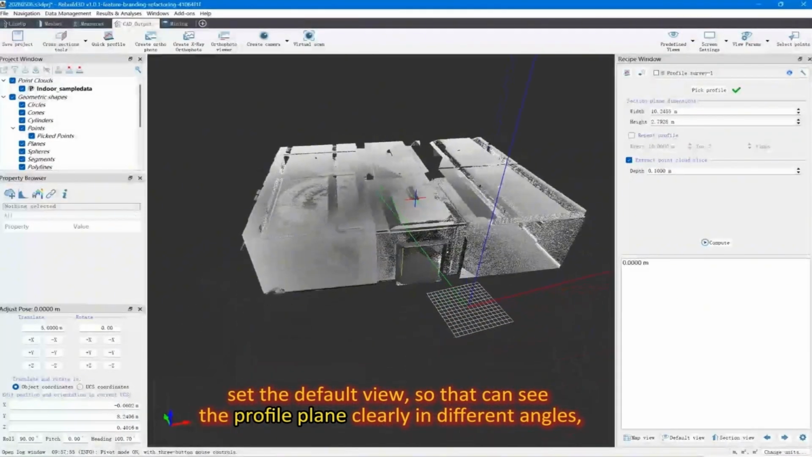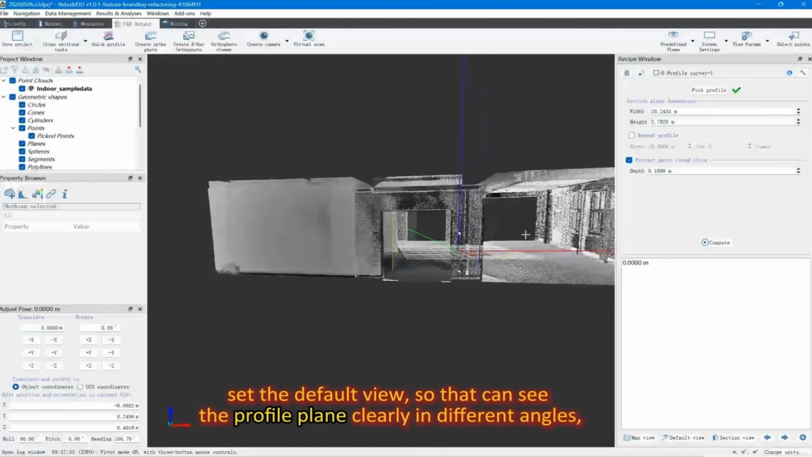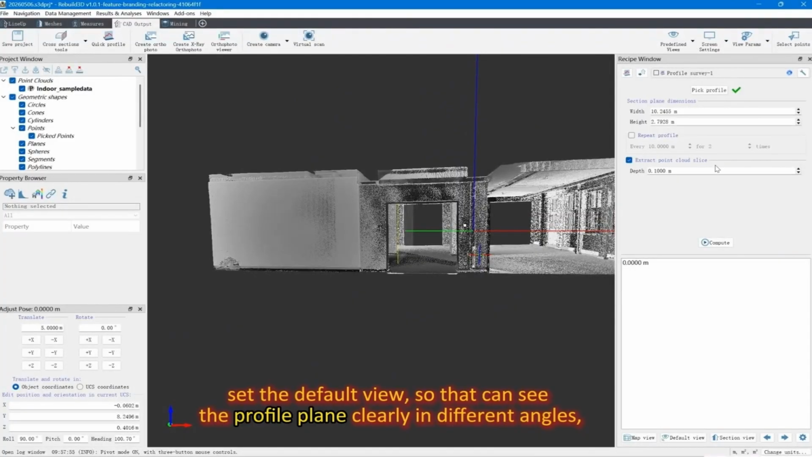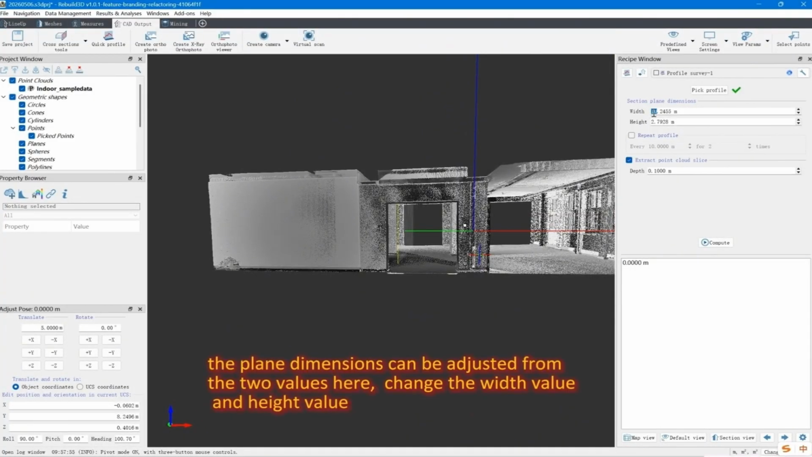Set the default view so that you can see the profile plane clearly from different angles. The plane dimensions can be adjusted here, changing the width value and height value.